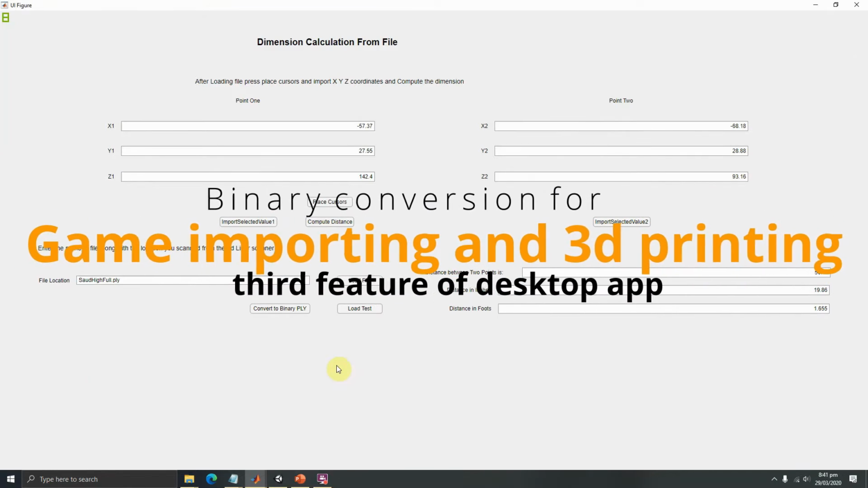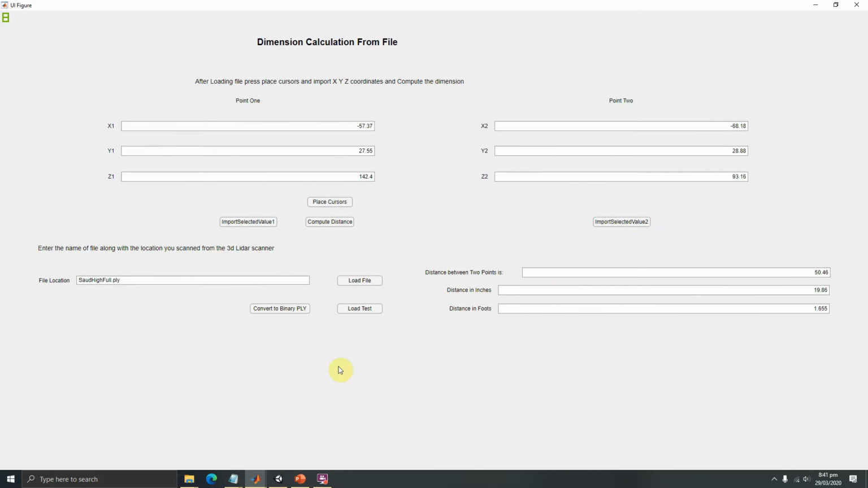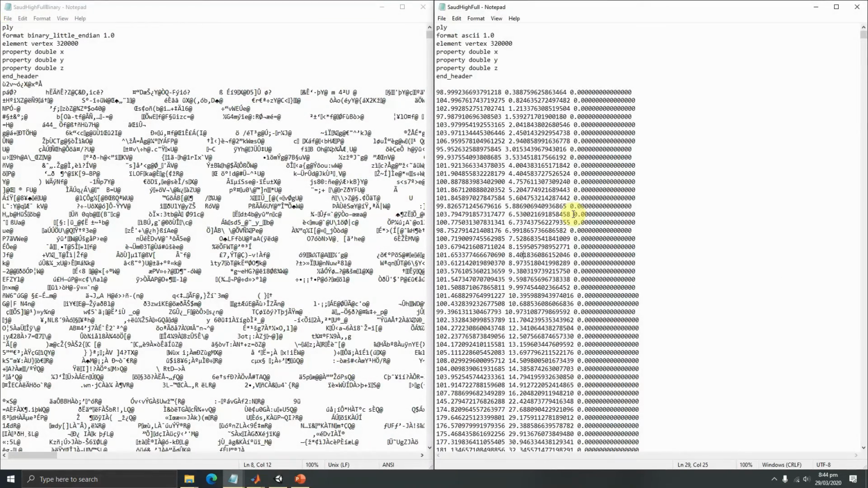The third and the last feature we have inside our software is that we can convert our map into a binary PLY file, so that we can re-import this file into a gaming environment such as Unity, or we can even 3D print using the Microsoft services. On the right you can see the file we imported from our hardware, and on the left that we just converted using the software we designed.